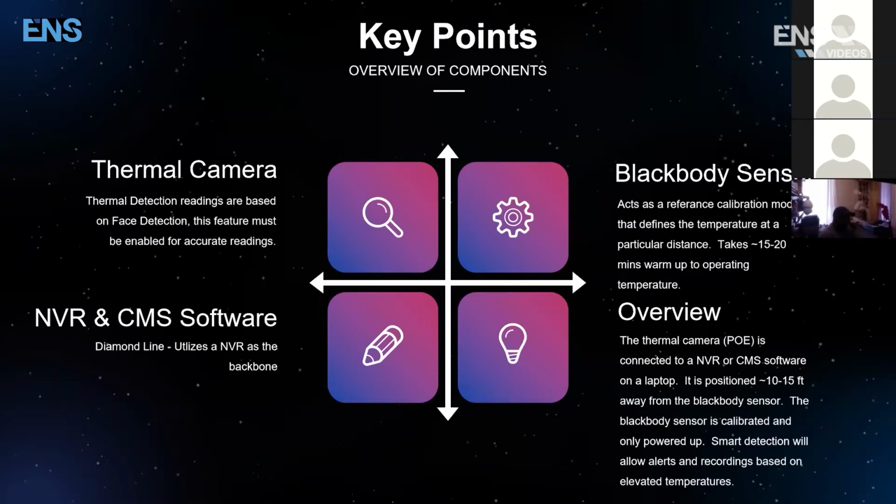However, compared to whatever else is out on the market, this is already the go-to solution to create a safer distance and a safer environment for elevated temperature detection.